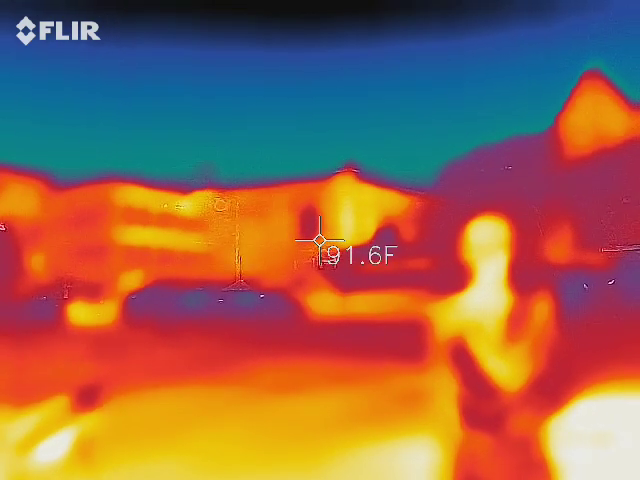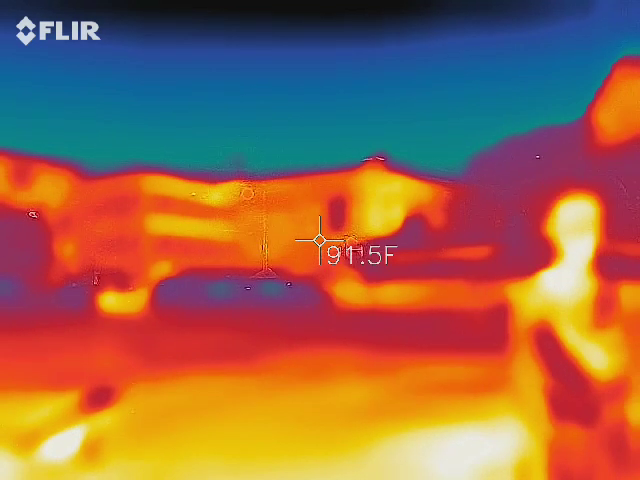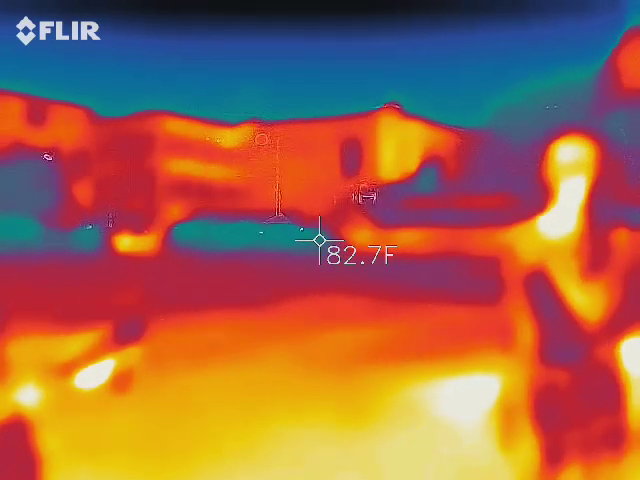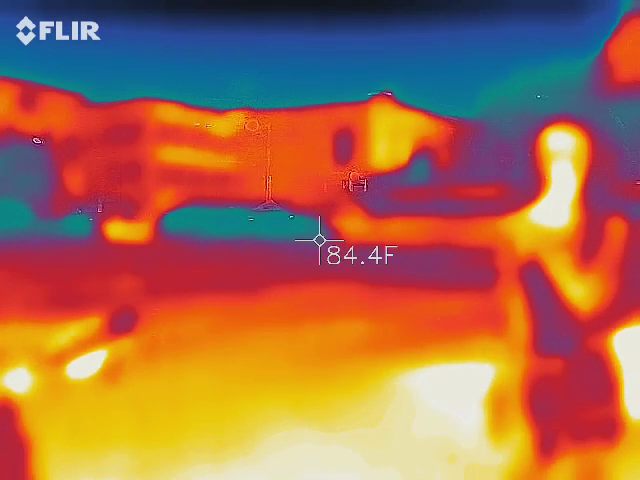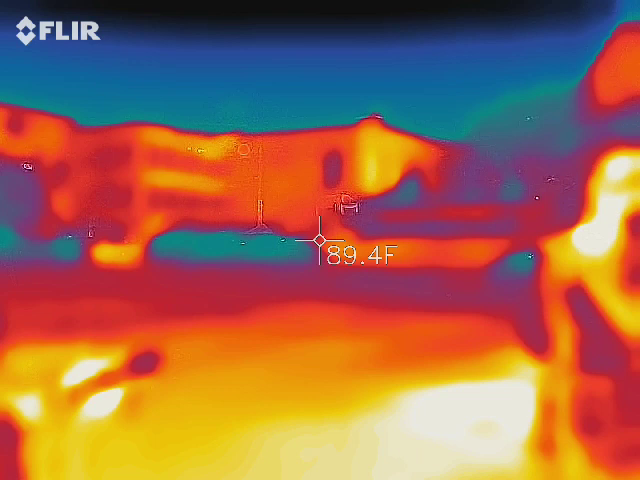Right. Okay, that's awesome. What's it supposed to be up to? 1.4. She had it up to 3.4. So here, we will probably spike out at 20 to 30. Like, this is a hot spot for me. Like, this is a big one.